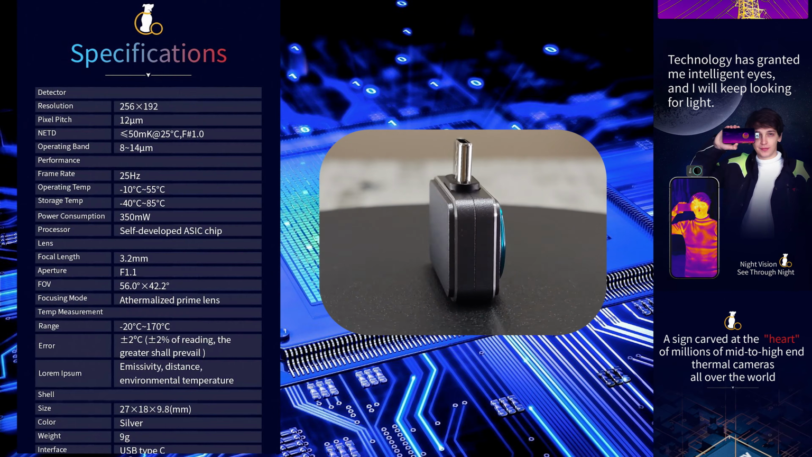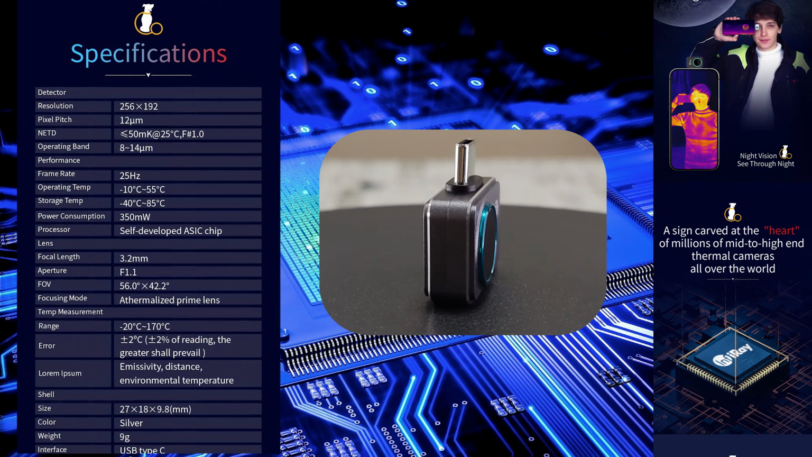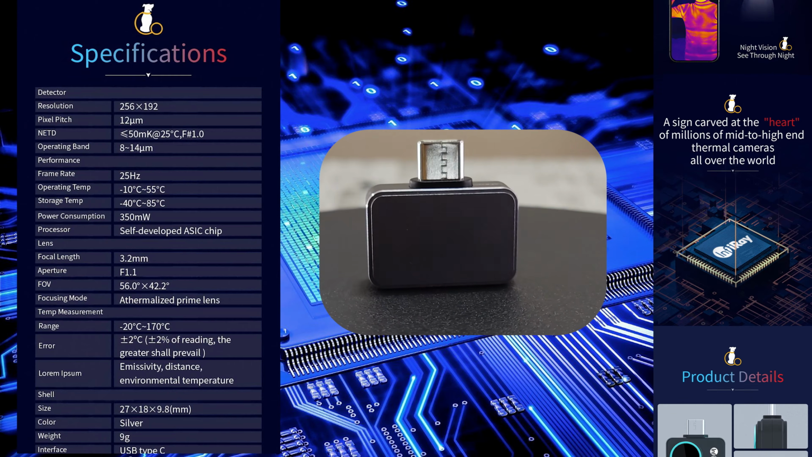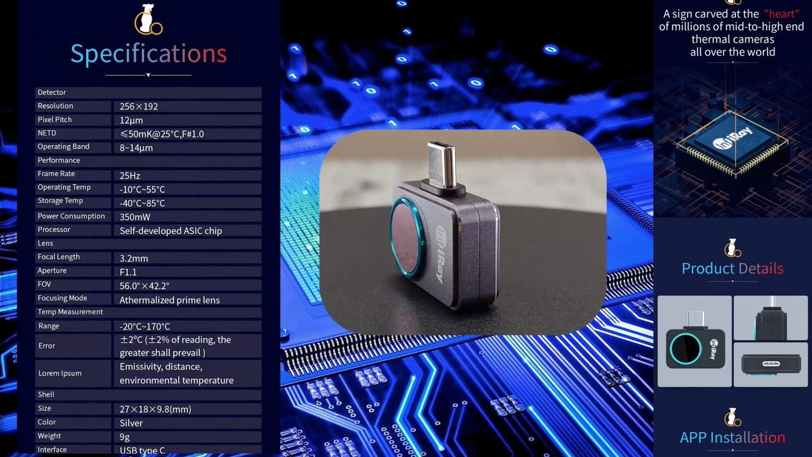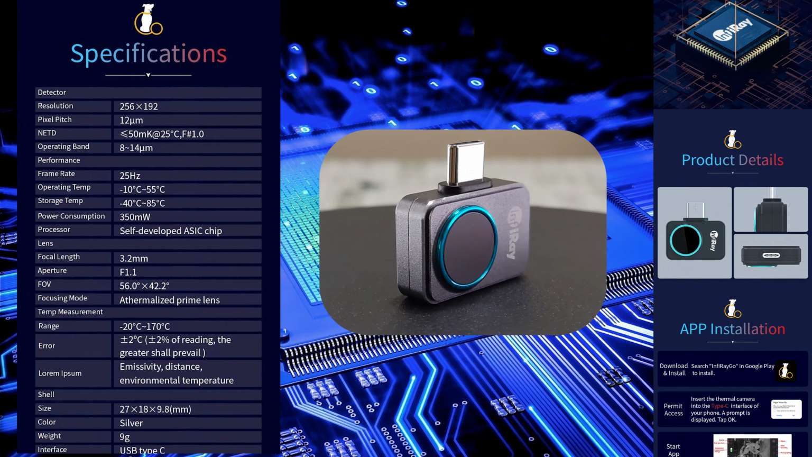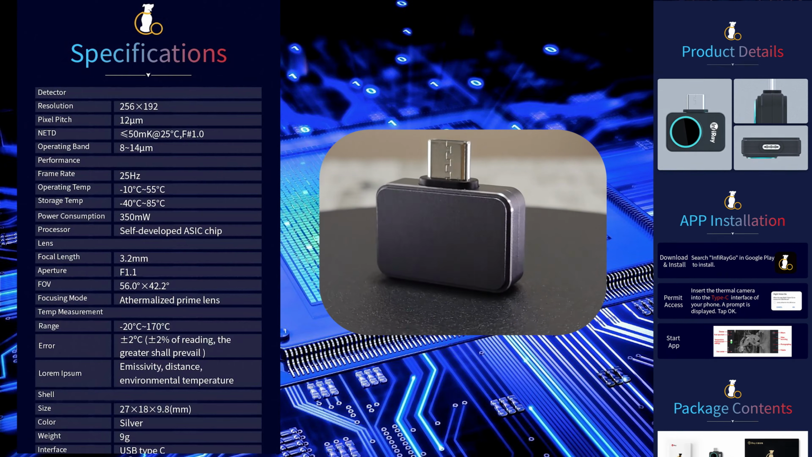The temperature range is from -20 to 170, and that's good. The accuracy is ±2 Celsius, which is very good. Usually that's the professional quality level of accuracy.